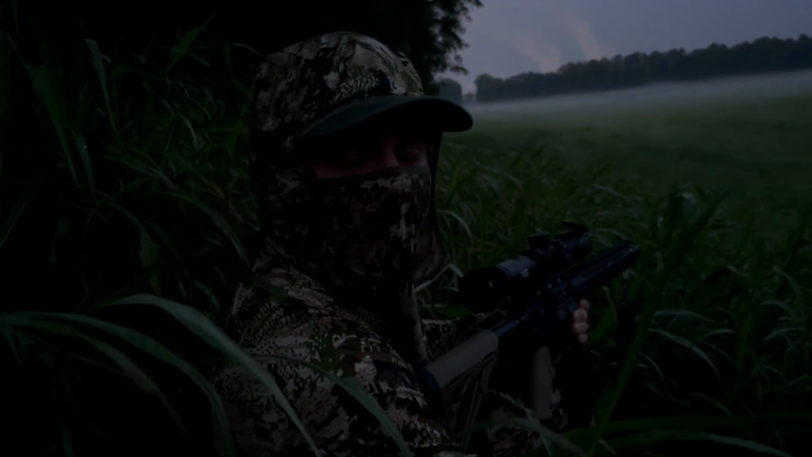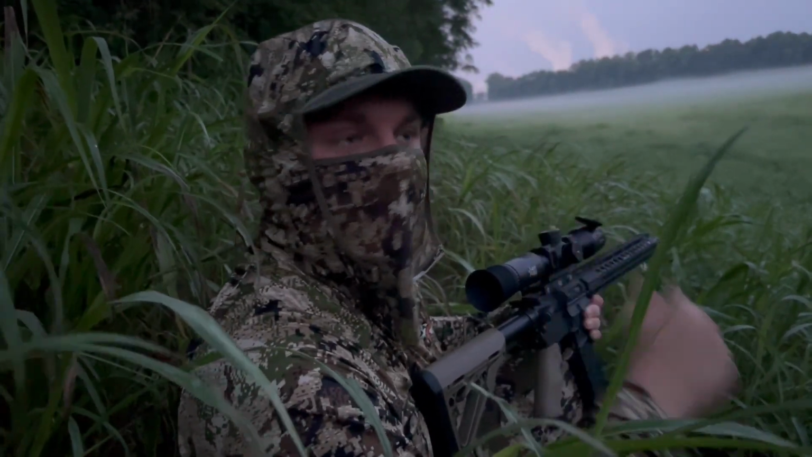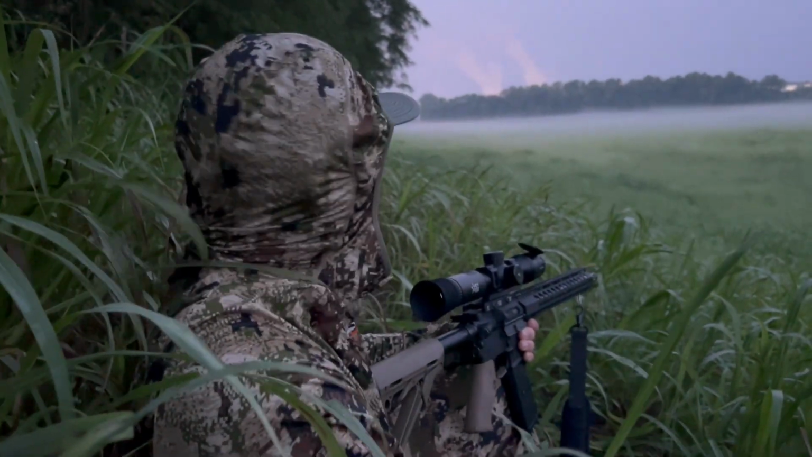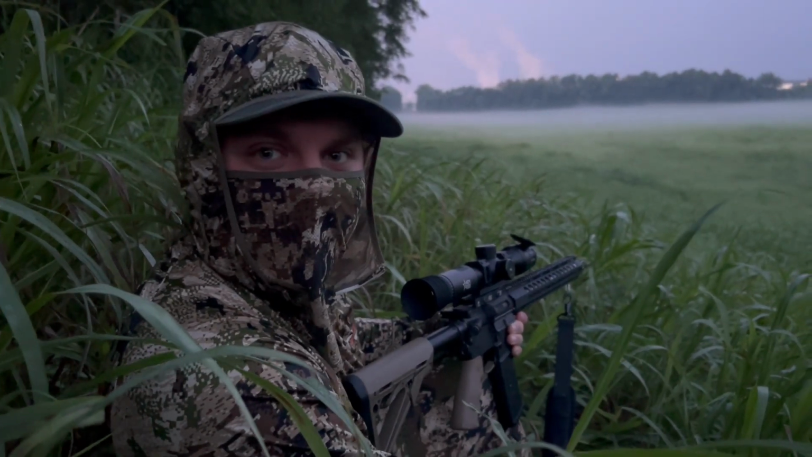Alright, so we're out here in this field. We're about to hit the coyote calls. Got a pretty broad range of view out here, sighted in up to 300 yards. We're about to give him a rip, see if we can get some fawn killers down on the ground.